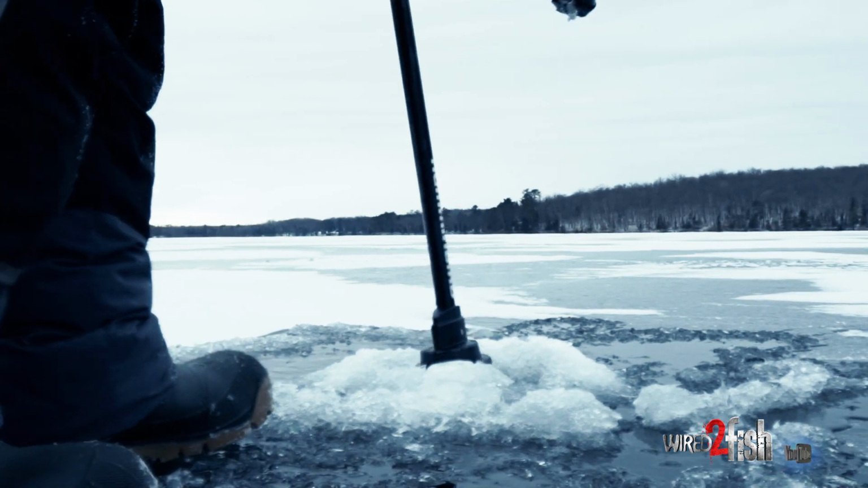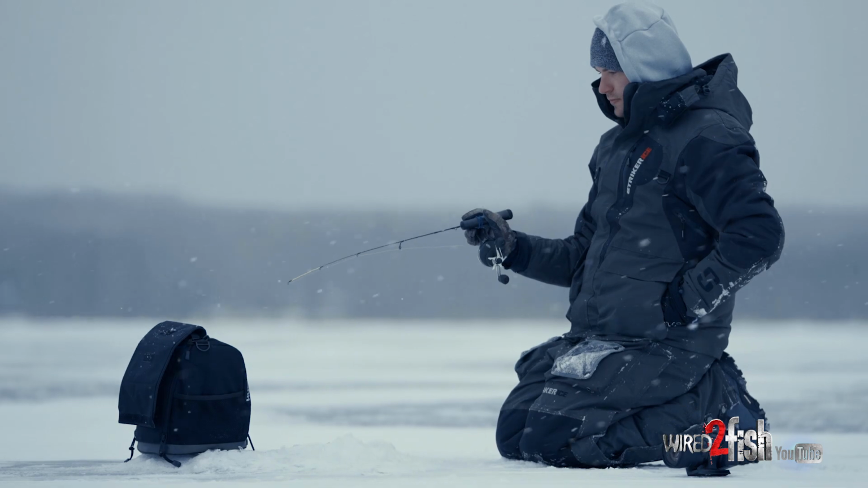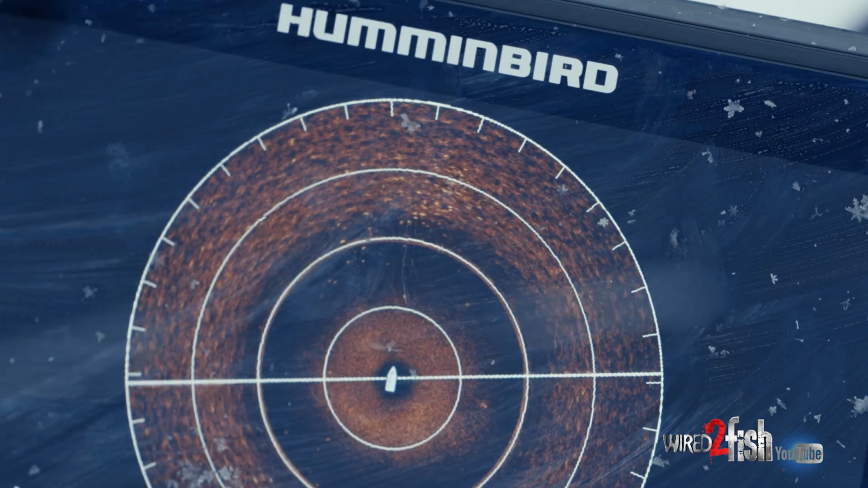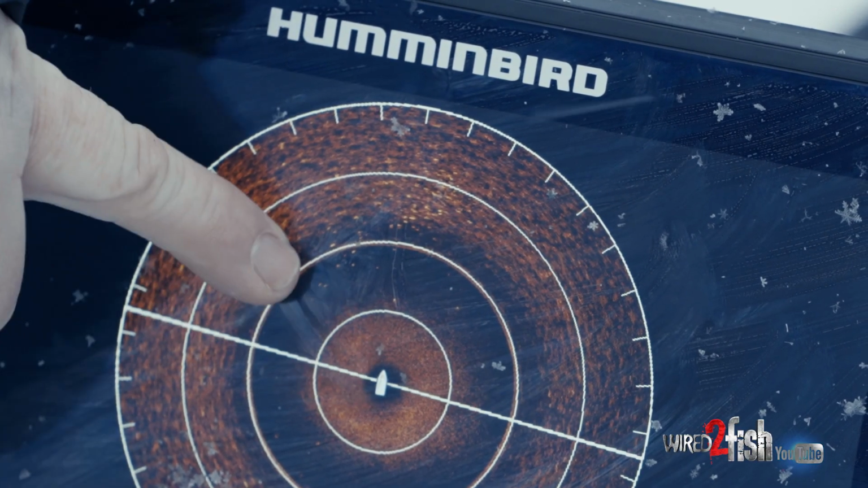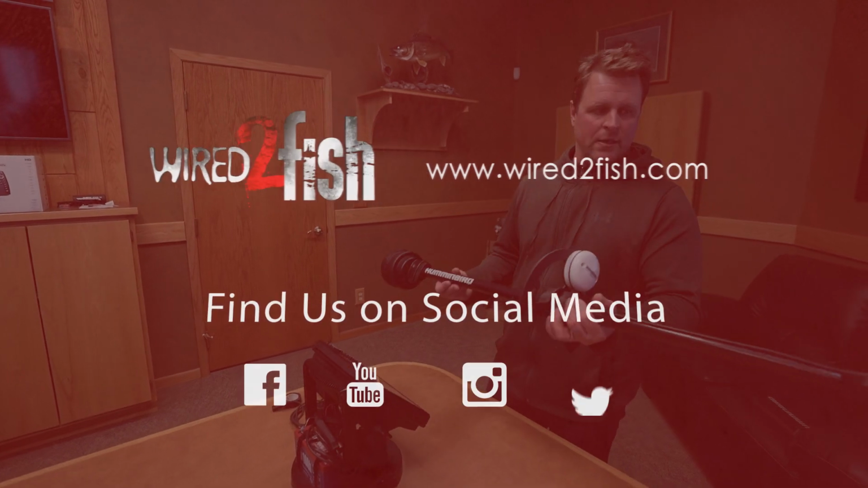What we found is you drill a couple holes, you look for fish. If there's no fish in the area, keep moving. Whereas in the past, you might go drill 20, 30 holes on a spot to determine there's no fish in the area. So it's a very powerful tool. Follow some of these tips here and you'll find that it's going to help you get on fish quicker this ice season.